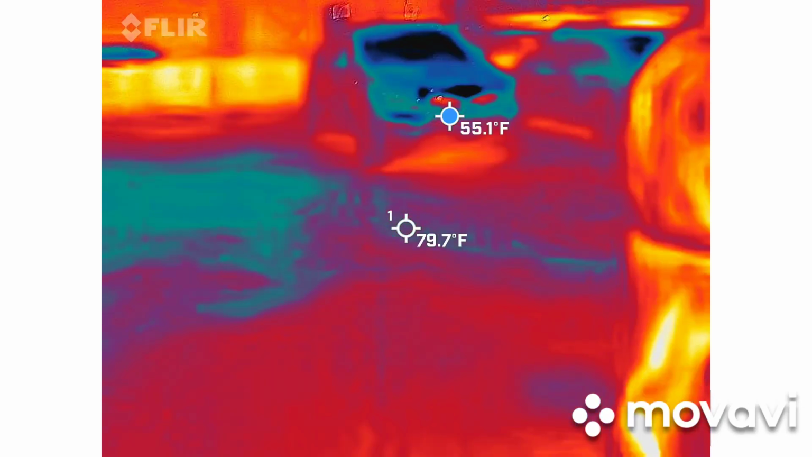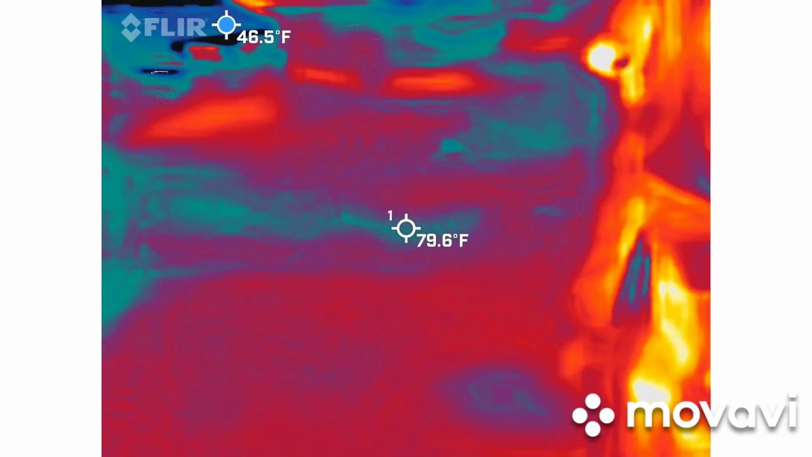That's going to be a really cool device once I get all the logistics down. I can't wait to use it.